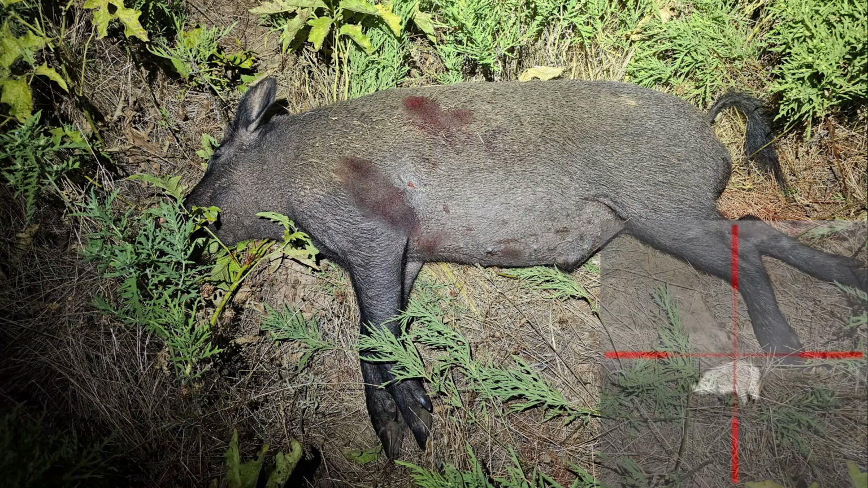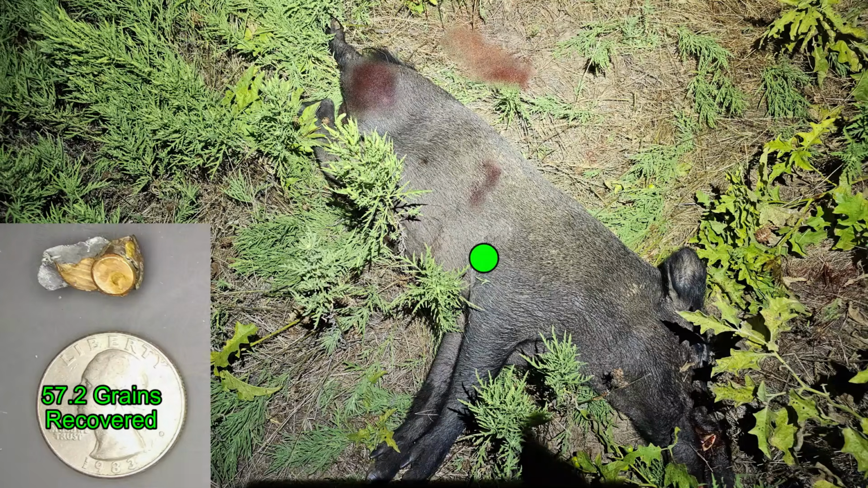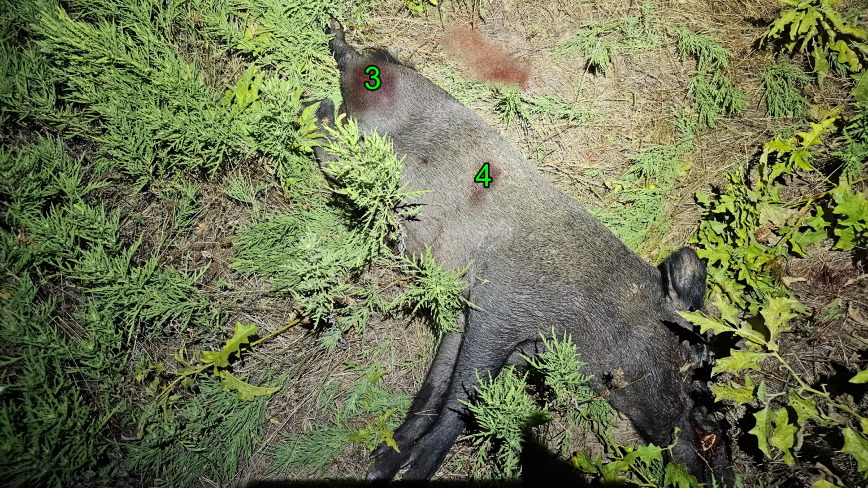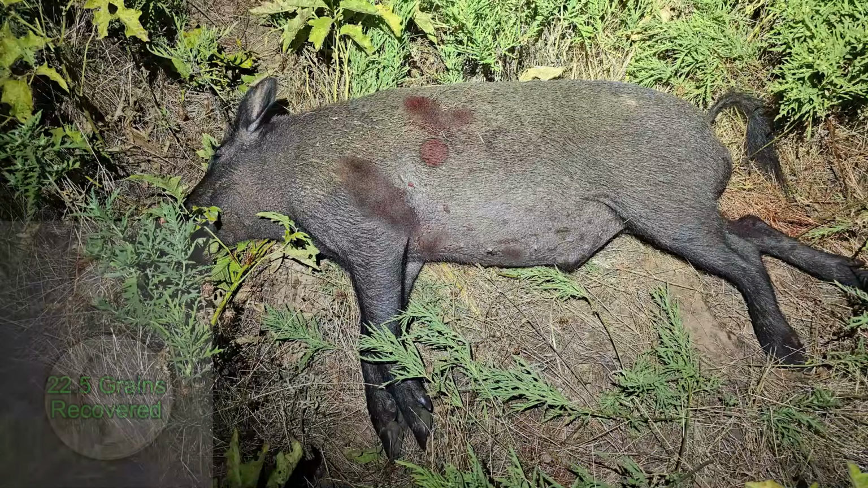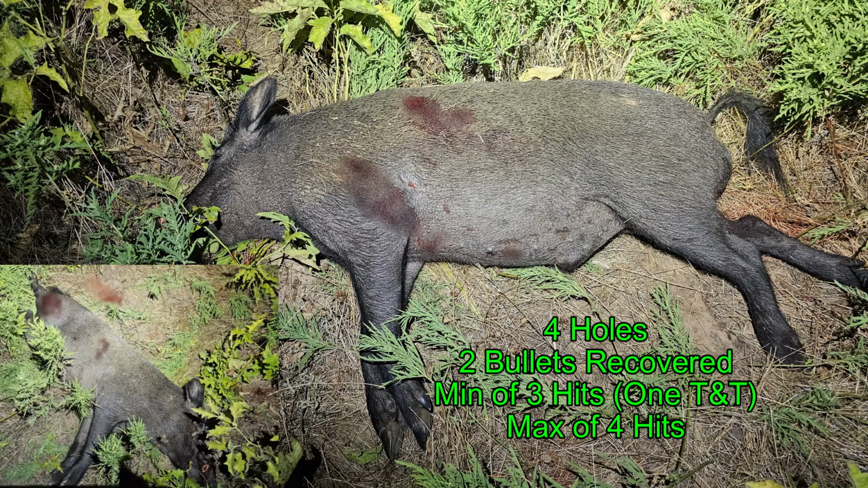The first 2 are shown on the left side. And here you can see the aim point for the opening shot, and given where my shots are impacting, I would say the green dot on the hog is where the bullet impacted. And this is where the bullet was recovered on the opposite side, just underneath the skin. Then I've got 2 more wounds back here. Both of these are also entry wounds. And once again, this round, number 4, actually was recovered underneath the skin on the opposite side once again. So in doing the math, 4 holes with 2 bullets recovered would indicate at least 3 hits and maybe a maximum of 4 hits, given that the 2 unattached entry holes were very far apart. I do not believe one of them was an exit hole, and hence we have 4 hits on the hog.